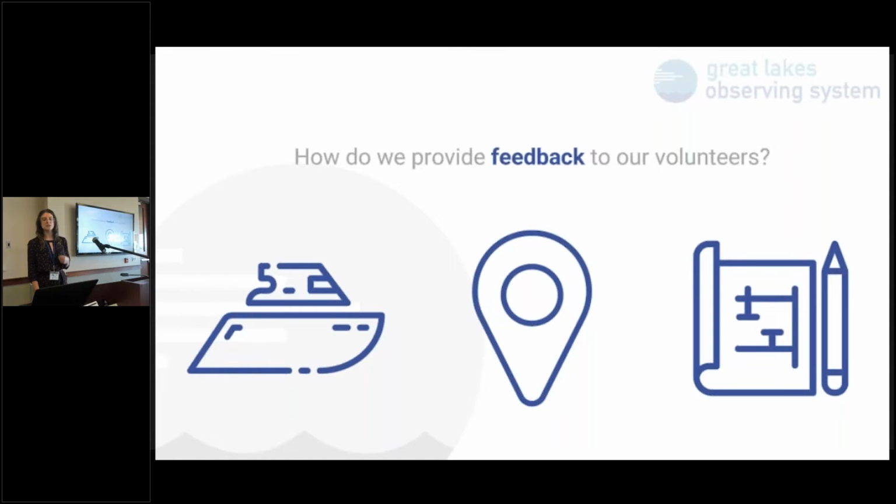And then we need to do this in a way that is easily digestible, because not everybody is a hydrographer. We need to make it so that Tim's mom could understand where we need data. And in some cases, navigating something like a simple web map may be difficult.